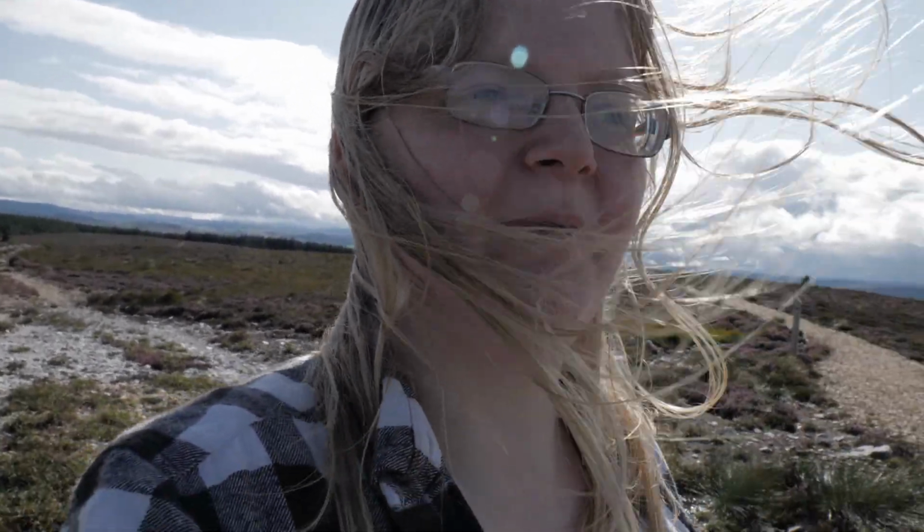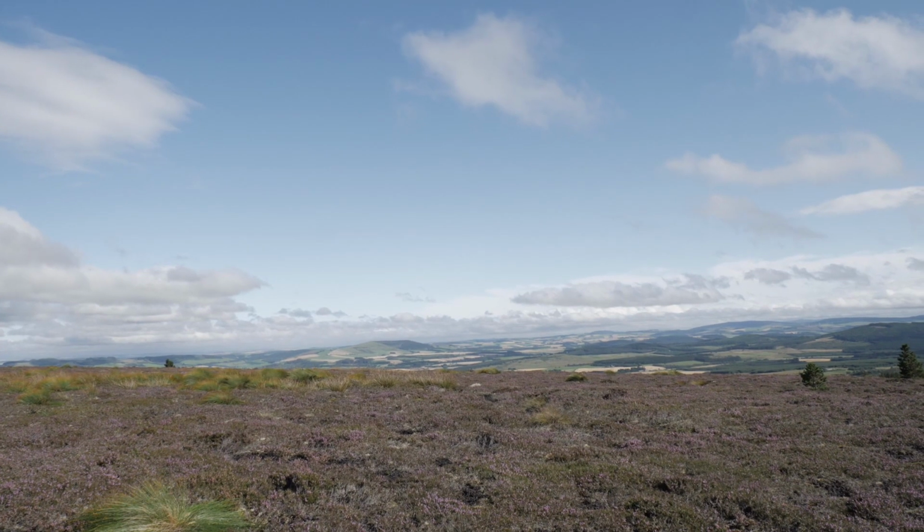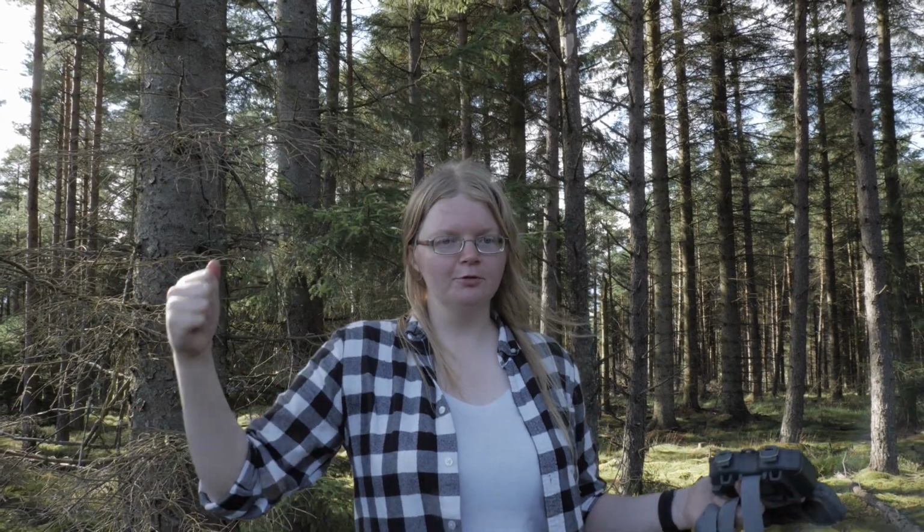So we've made it to the top of the Balloch, so that's one thing done. The next thing to do is go and put a camera trap up. So we'll see you at the bottom of the hill. So we've made it to the bottom of the hill. Woo! Very glad to be back down here on Earth.